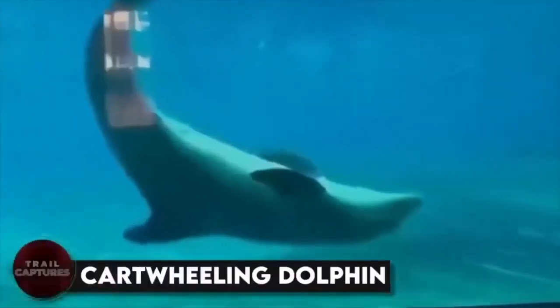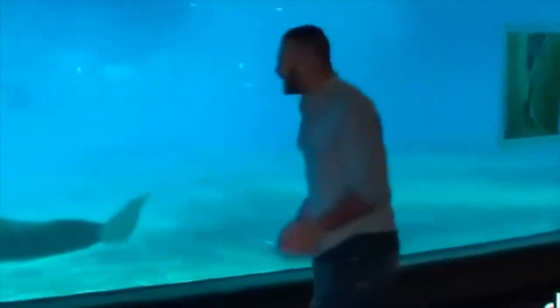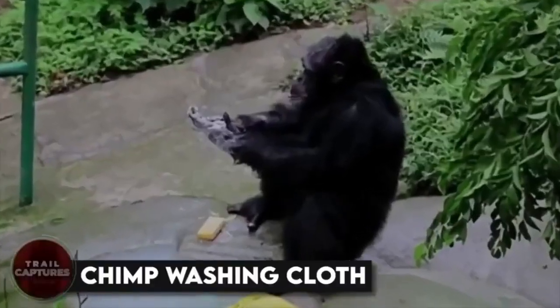Cartwheeling dolphin. This video features a man showing off his cartwheeling skills in front of a dolphin enclosure. At first, one curious dolphin tried to imitate him, but gave up after one attempt. But then another dolphin arrived and was totally into it. She mimicked every single cartwheel the man did, as if she was trying to impress him. I mean, who knew? Maybe the dolphin did get a crush on the man, right? This is so cool! Oh my god.